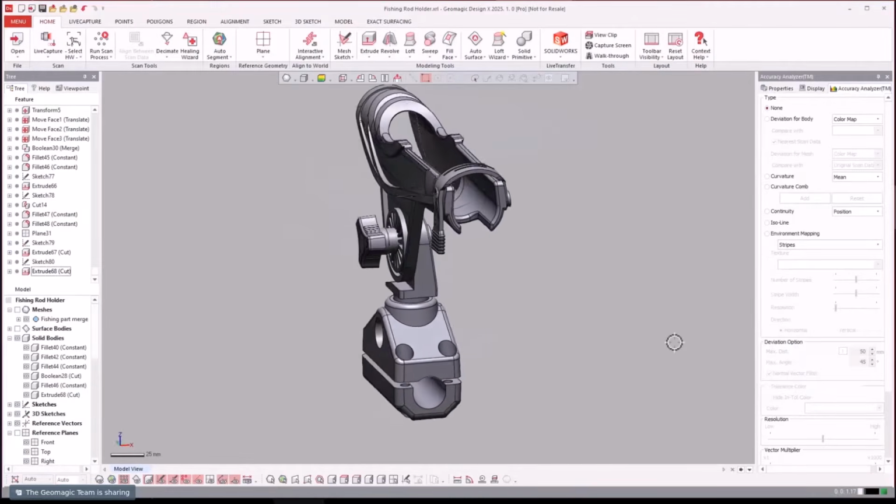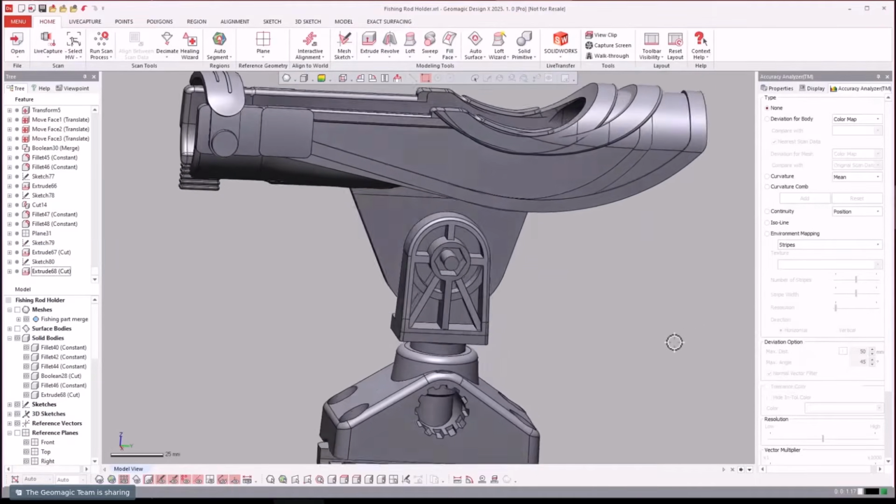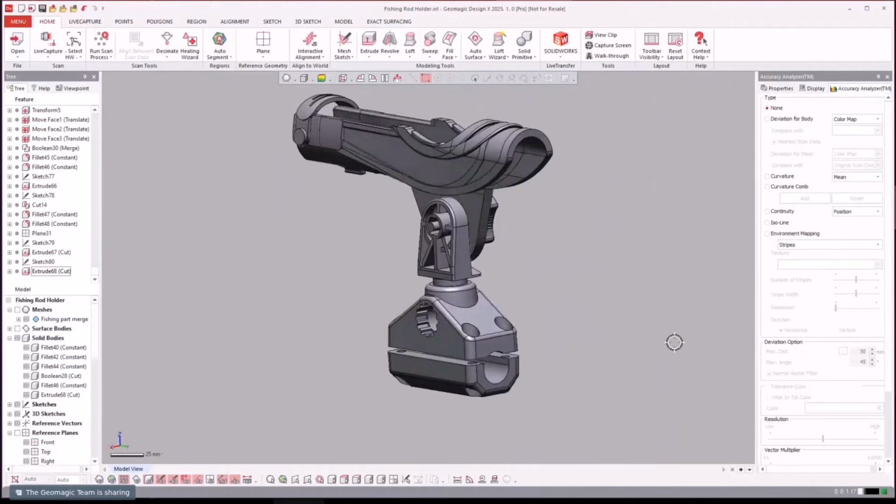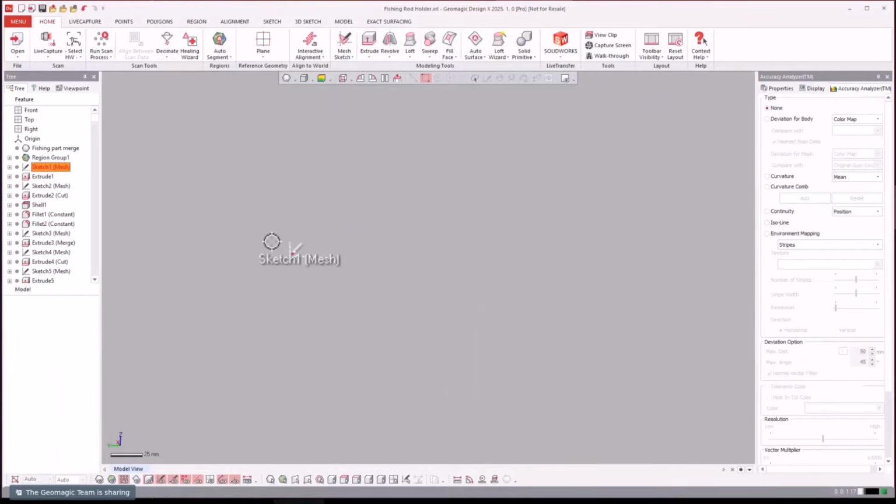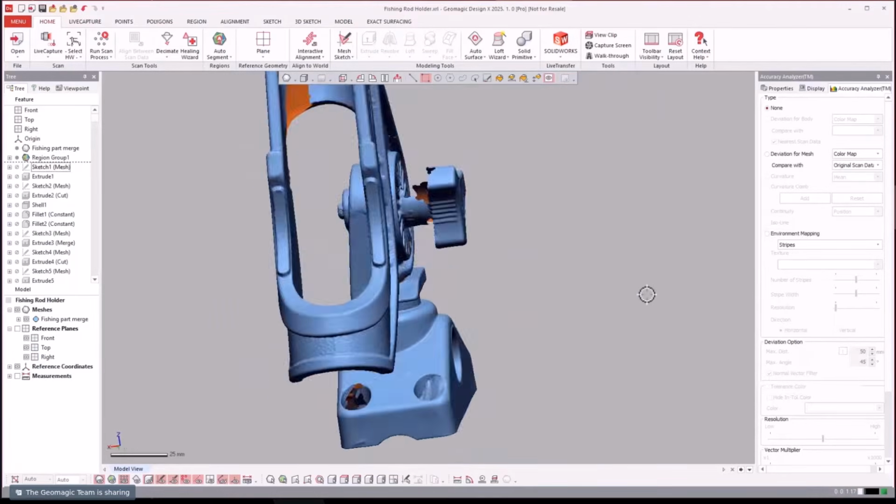So here's today's final part. Go ahead and rotate it around so you can kind of see the approach here, the way it was modeled. Zoom in, zoom out. And let's go ahead and roll back and take a look at the scan. So we'll go all the way back here. Turn that scan on. So here is the scan.